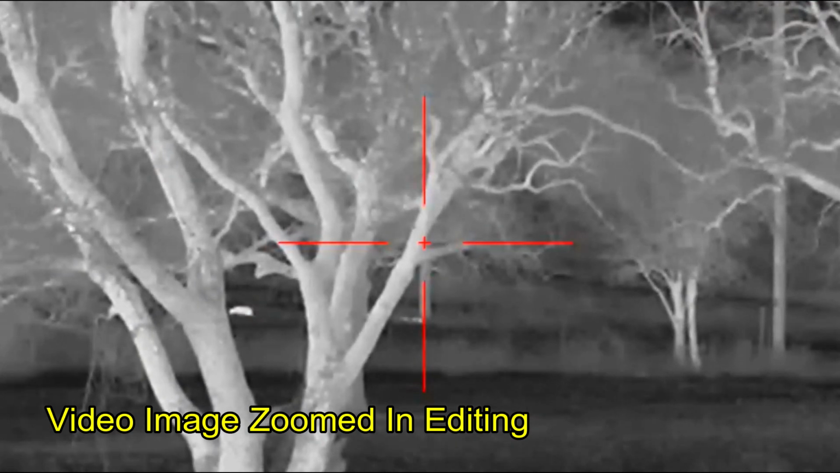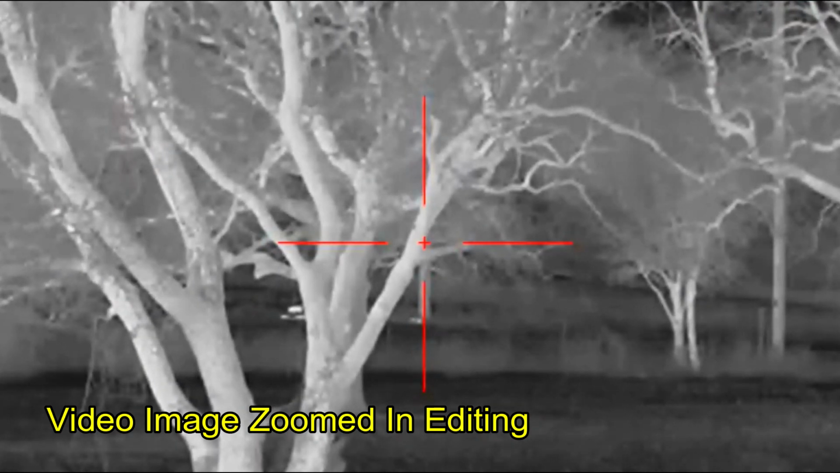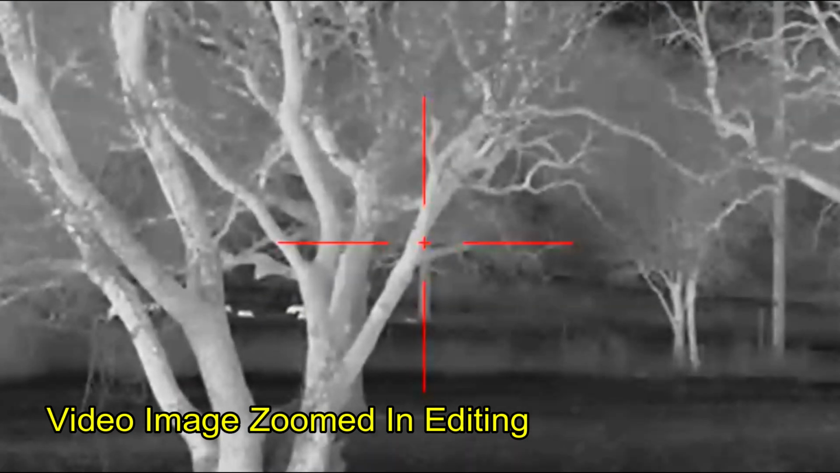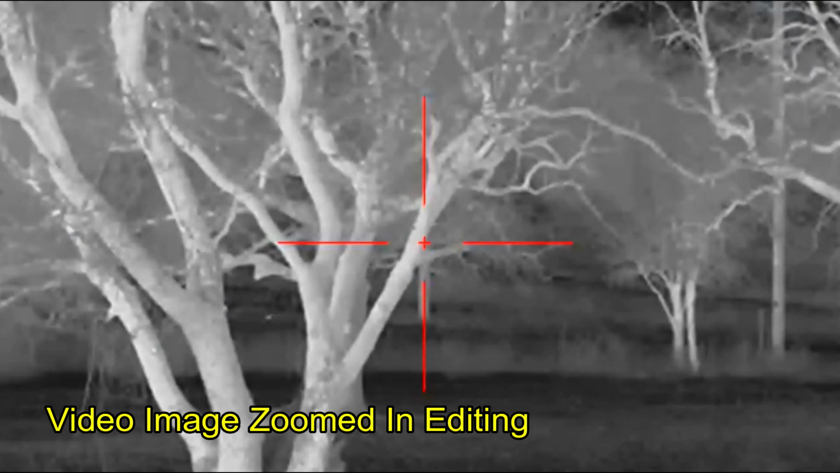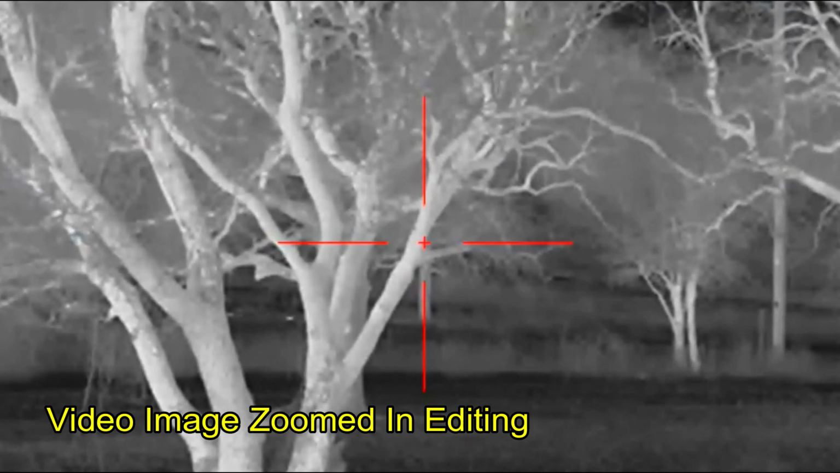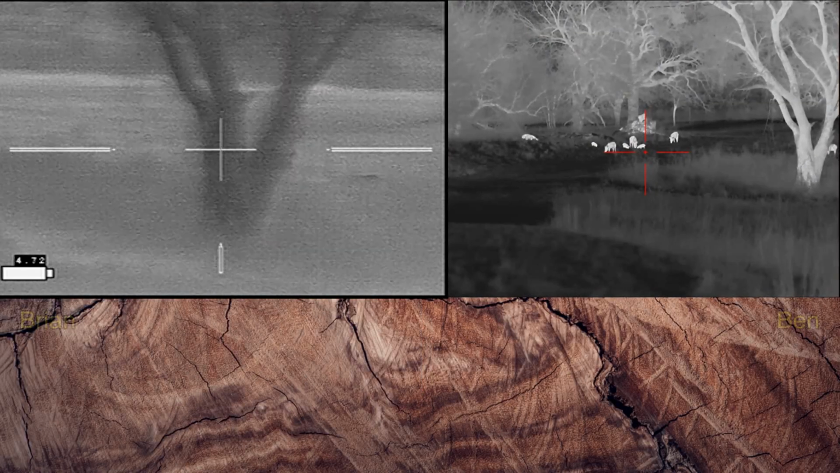So Ben went back to watching his valley, I went back to watching my valley, and a little while later I heard more hog noises, went up and checked. Saw there were some hogs coming in, grabbed Ben, and this is what we found. The hogs are now on our side of the fence.